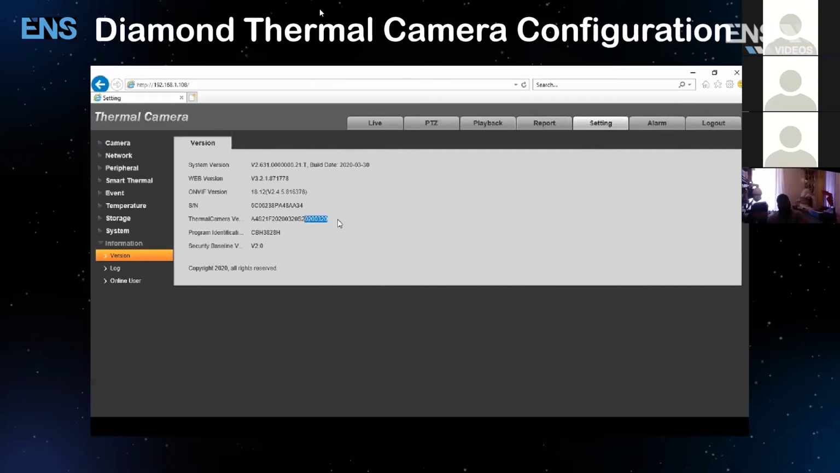Once that's been upgraded, then what you can do is underneath the camera itself, there is a little door latch that you can open. There's a physical reset button. So while the camera is still powered on, you want to hold that reset button down for 10 to 15 seconds. Once it reboots, then the camera is ready to go. Once it reboots, it's going to set back to default settings, of course. So once you log back in, you're going to create another password, log back into the interface.